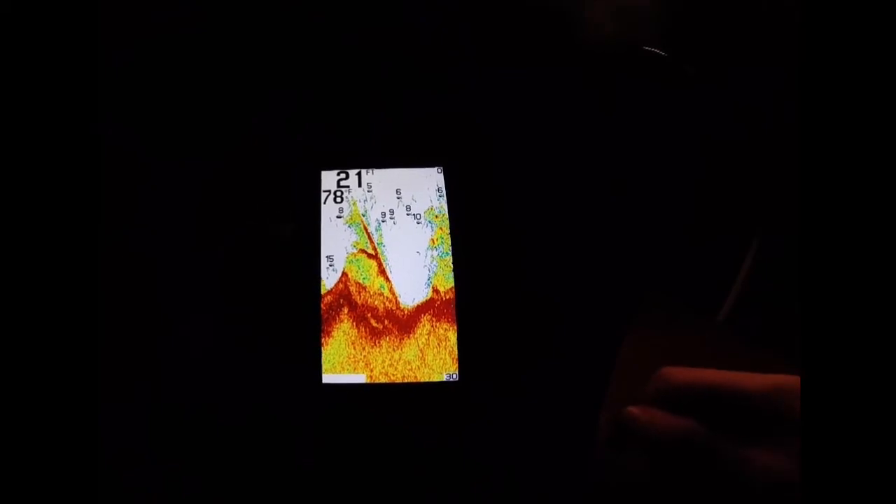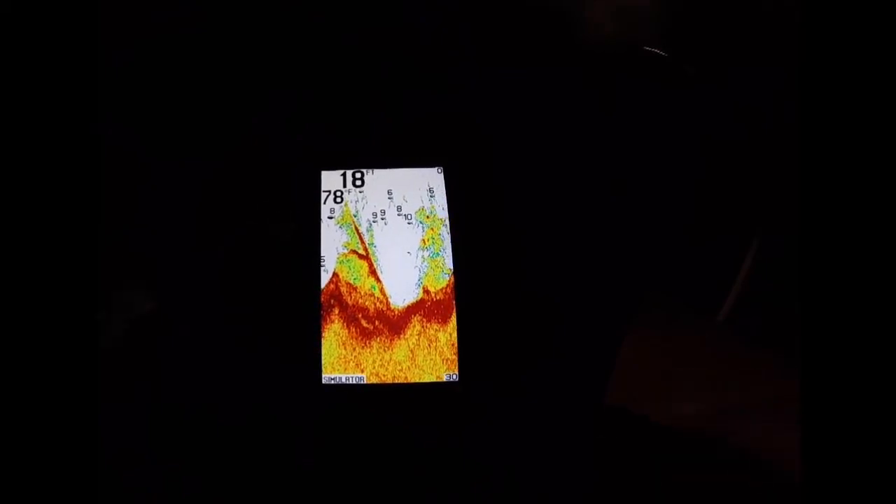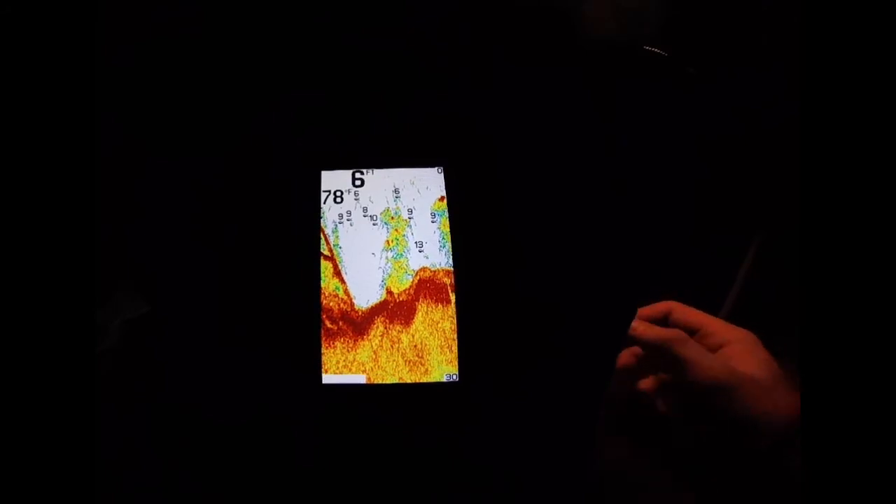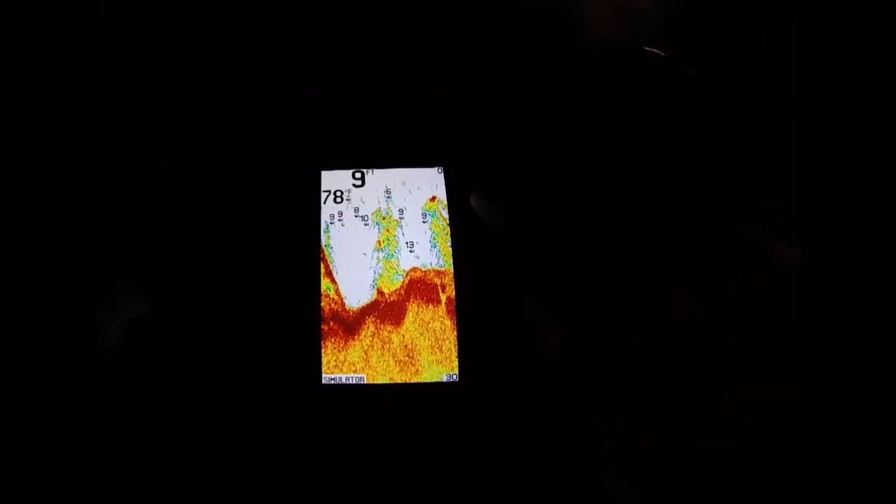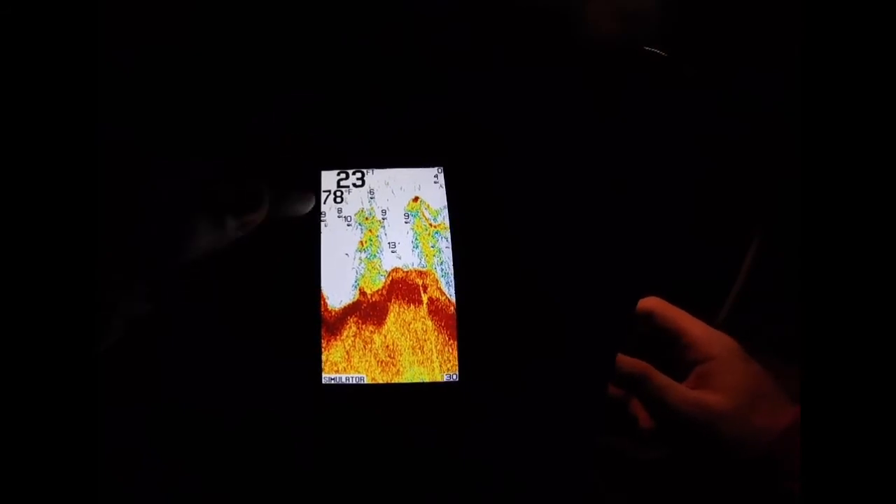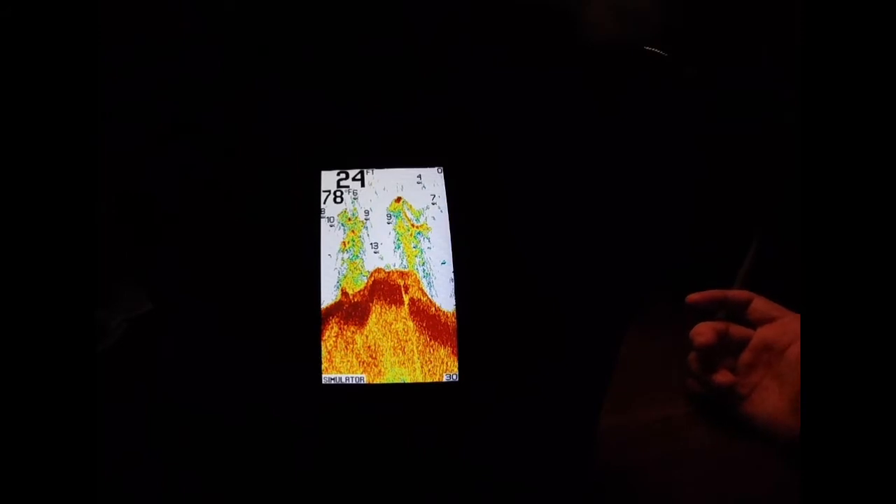So it tells you the temperature. I still haven't figured out what this 30 means right here. When I was in the water, it was switching to 30 to 60 and 40. So I don't really know what that means. I have to do some more research, but I don't know what 0 means either at the top. But it shows you the temperature and the feet that you're in, which is crucial when you're on the water.